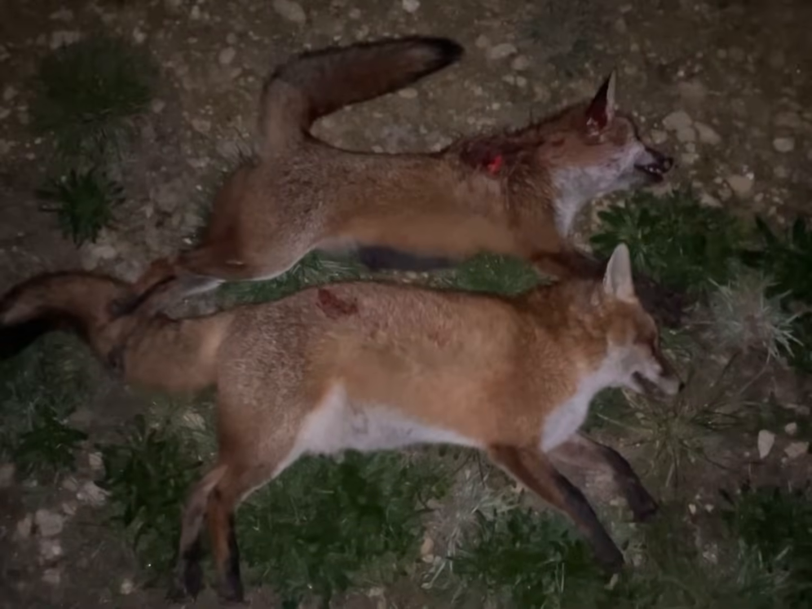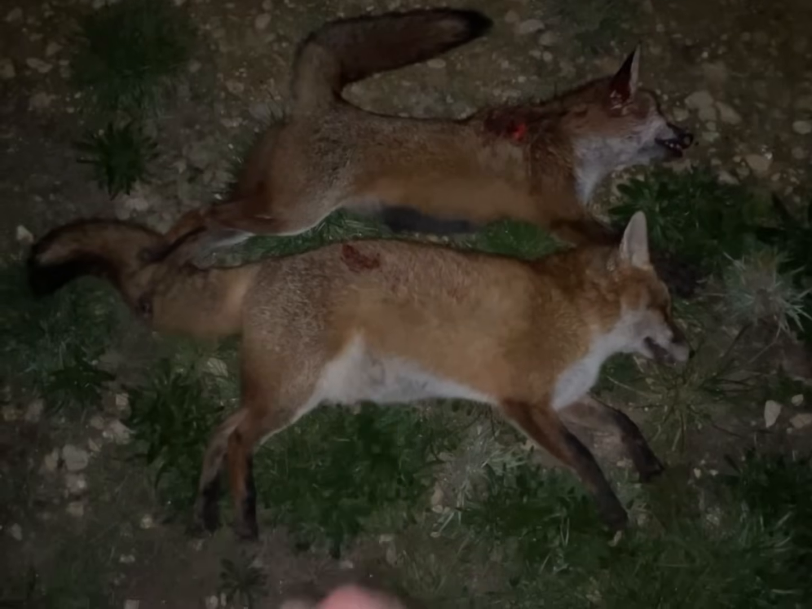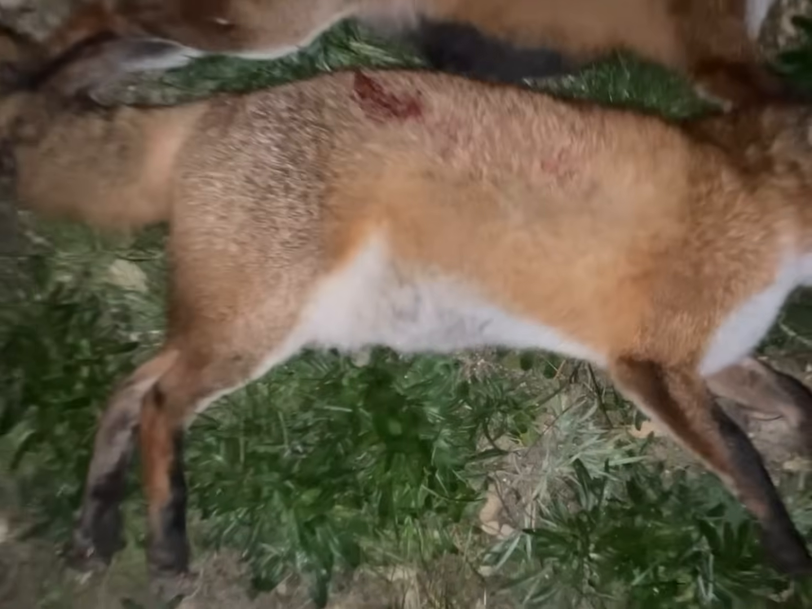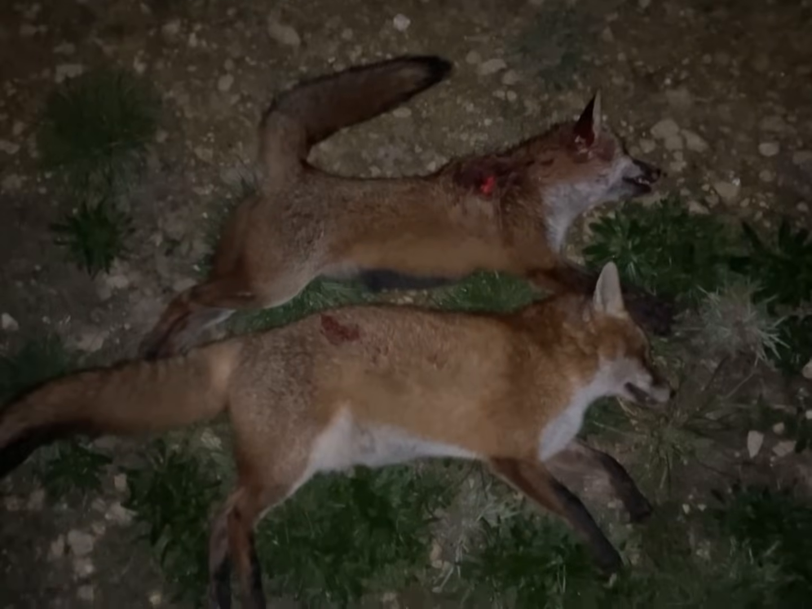Check that out. That's the vixen. That top one there's the vixen I shot earlier. And that's the one I just shot. Look at the size difference in them. That is a huge vixen. As I said, start of June. There's no pups in them. Beautiful big tail on her. I might even take that tail. That's massive.